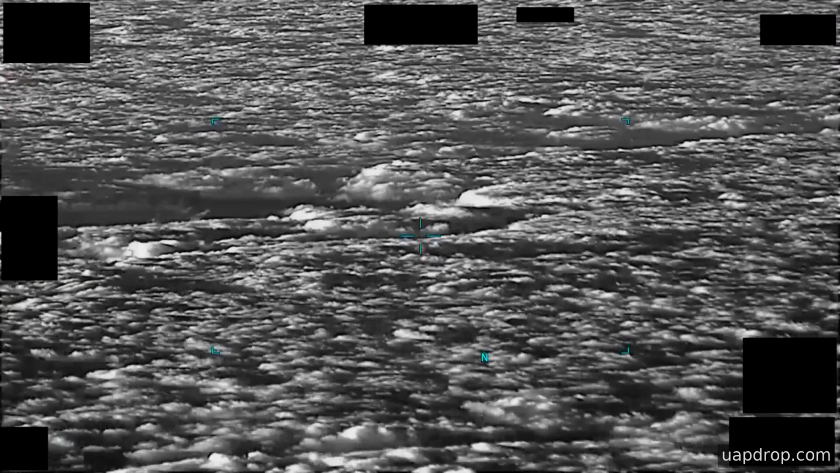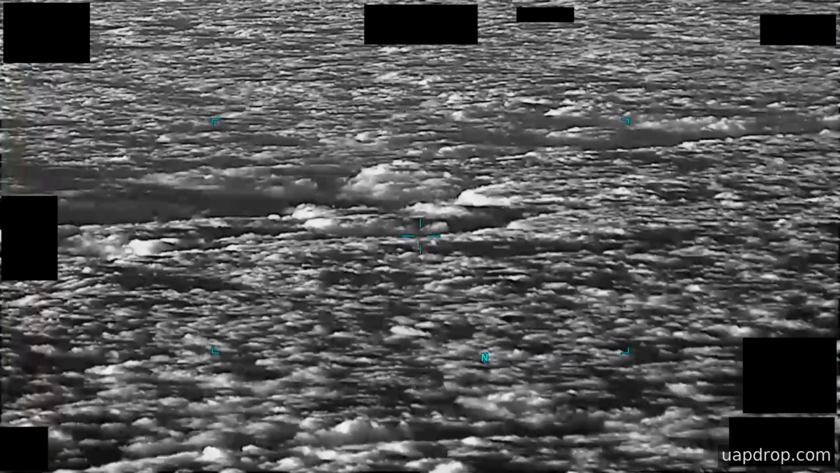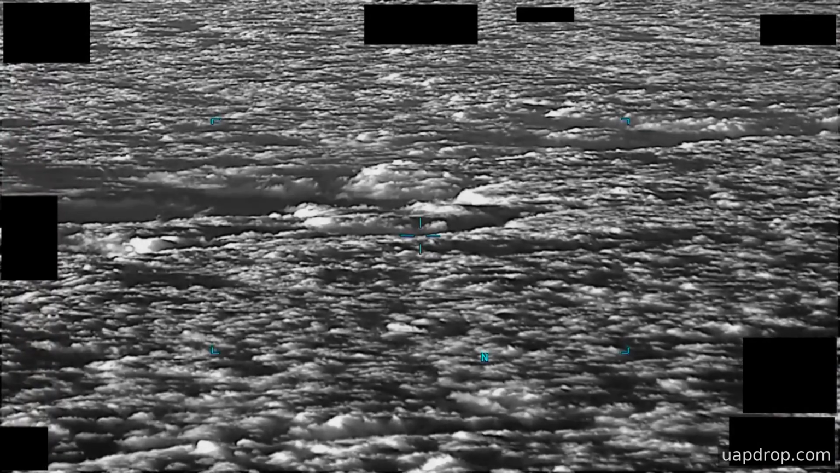for further review. The clip does not include an explanatory finding in the public materials, and no resolution is stated in the release summary. The footage may be of interest to analysts because it preserves the sensor reactions, tracking behavior, and changes in detectability over 5 minutes. But the recording alone does not provide a definitive identification.